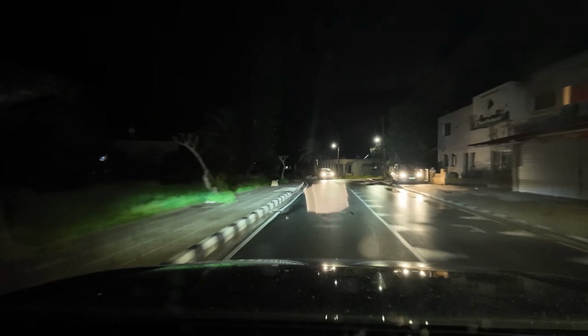Yep, there's no doubt about it. Life is pretty good on the island of love, even on a slightly damp and dreary dark night. We're en route to Peyia, so don't click off just yet.